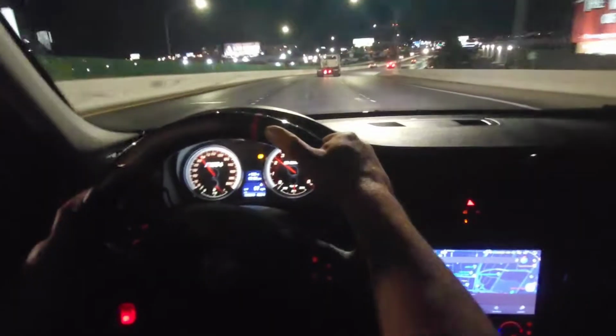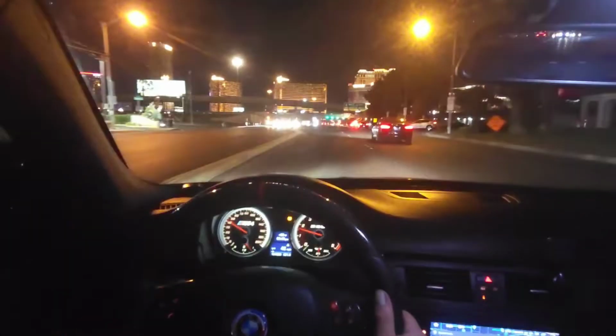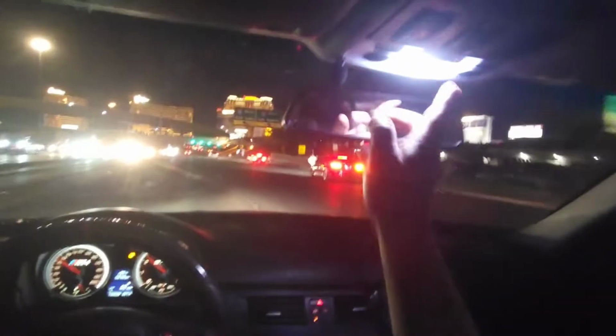I drove right past the strip going in that tunnel. I'm going to make a U-turn now. Alright, we're back on course for the strip now. Made a wrong turn. I've only been living here 8 years.